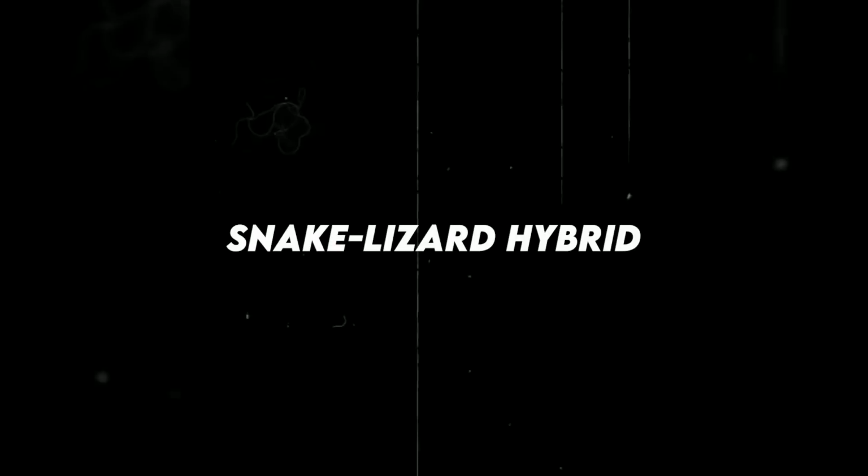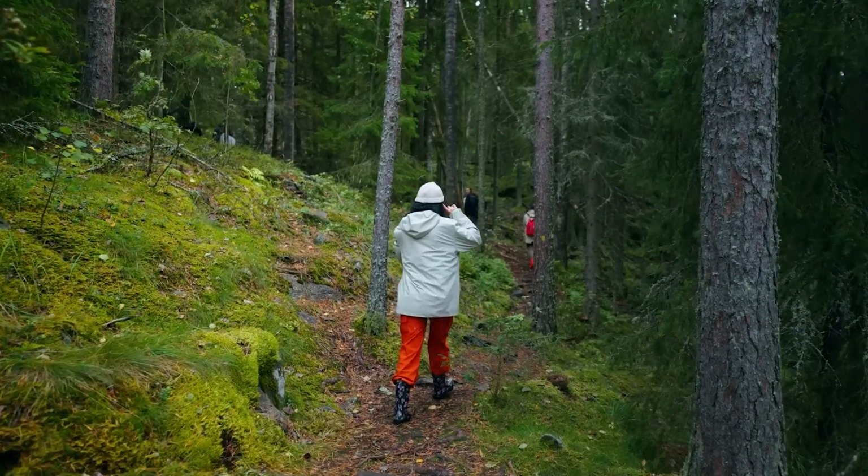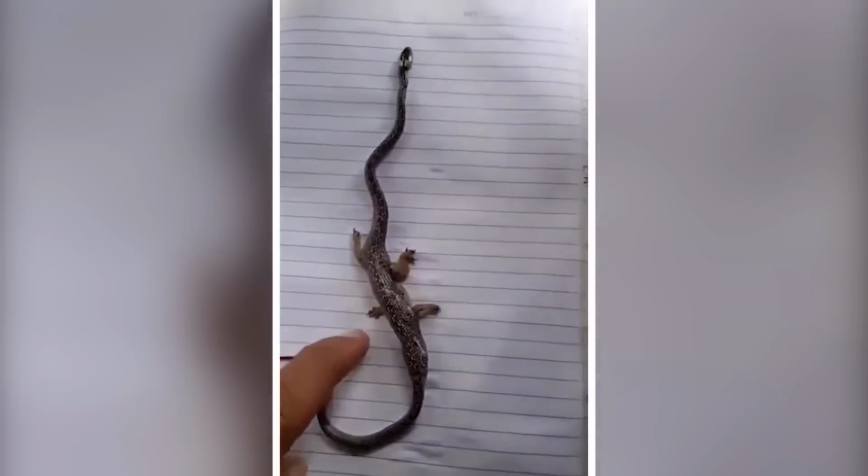Snake lizard hybrid. Deep in the wilderness, a group of men stumbled upon a bizarre creature that defies explanation. It's a snake, but not just any snake. It has 4 limbs. This strange being has left experts and enthusiasts alike scratching their heads, wondering what exactly it is and where it came from.